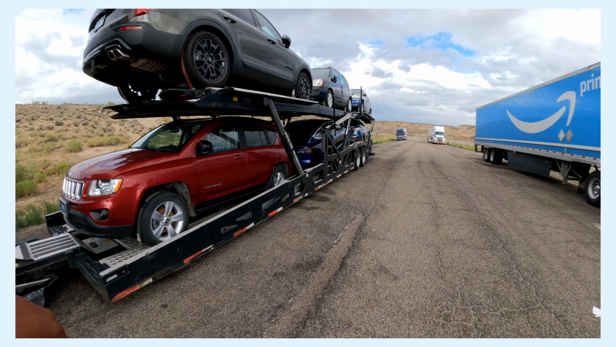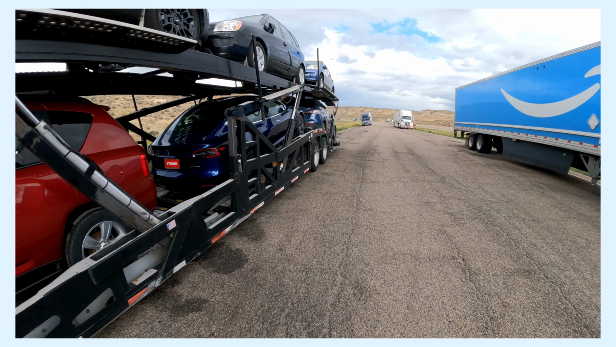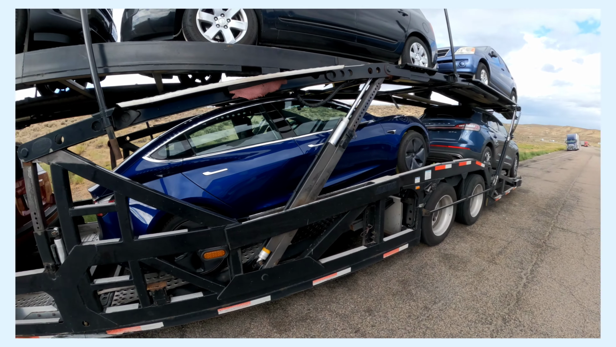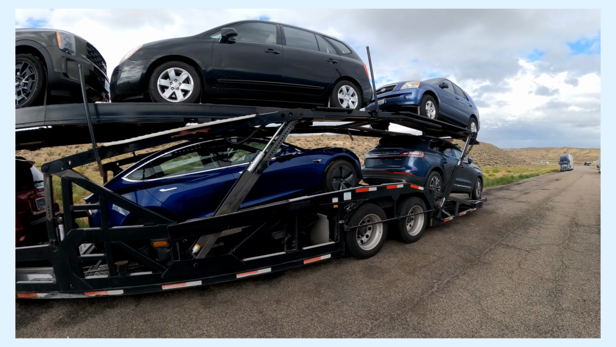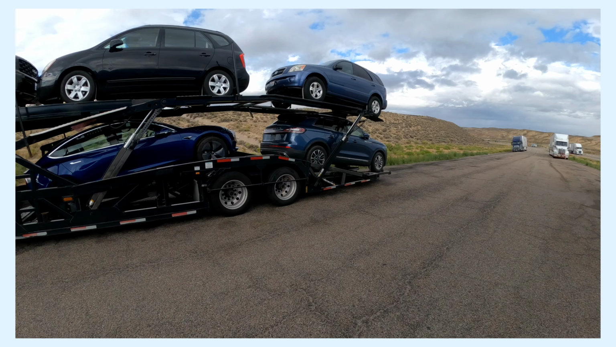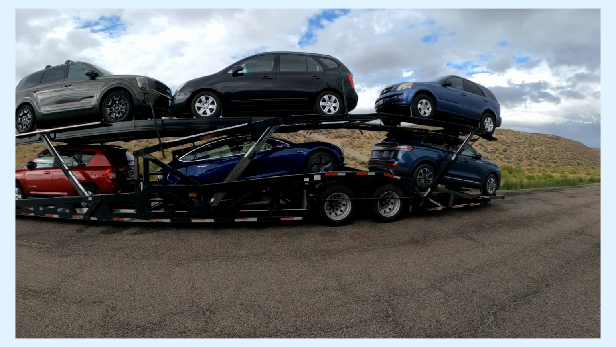Oh, and here's another thing while I'm talking about cars. If you're hauling personal vehicles, I had an actual customer who had some belongings in their car, and you could kind of see what they had, little knickknacks and stuff. I always advise them, if you are gonna leave something in your car, I'm not responsible for whatever you put in the car, but cover the stuff up so nobody can see it.